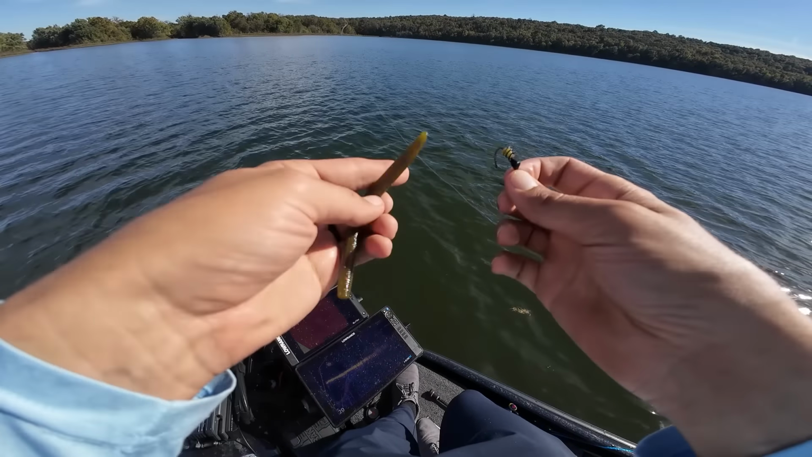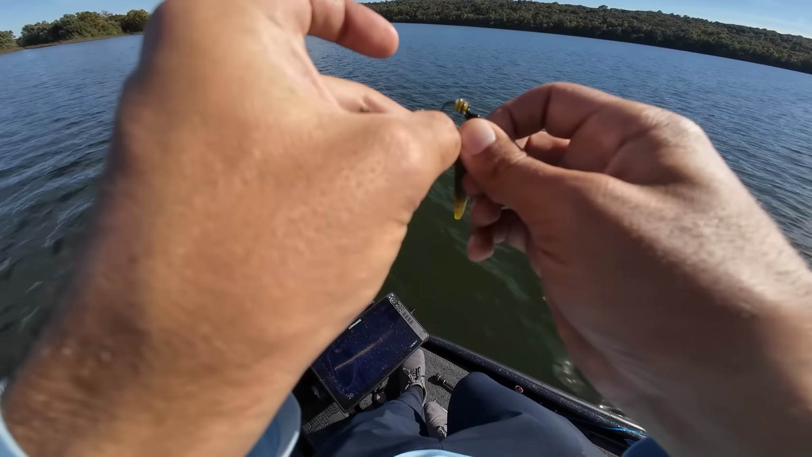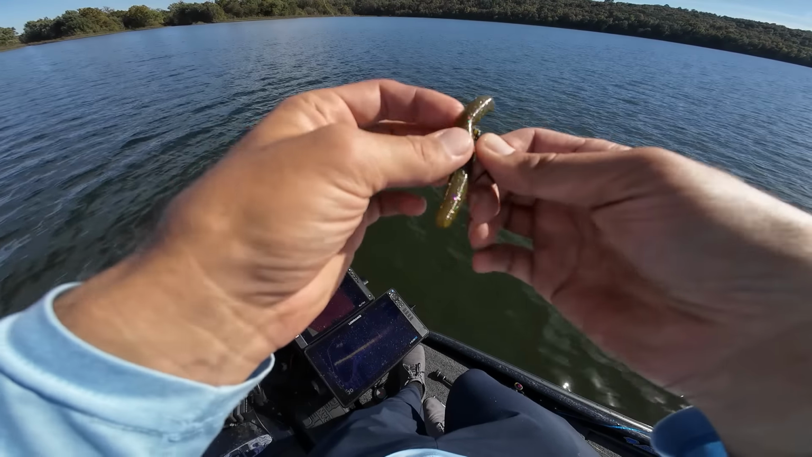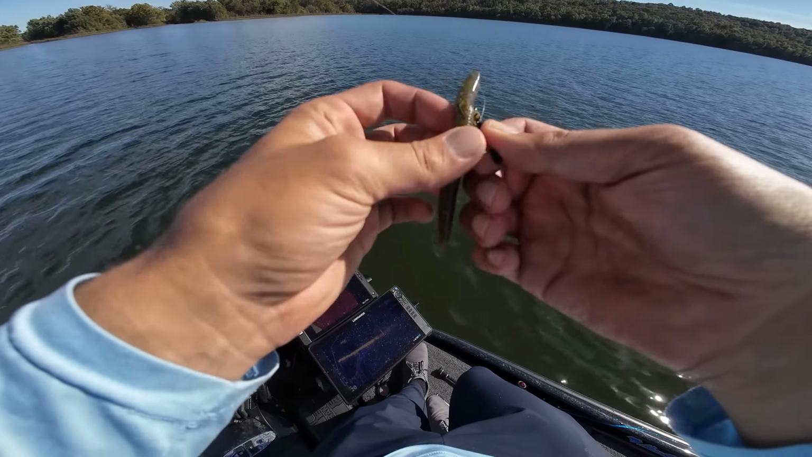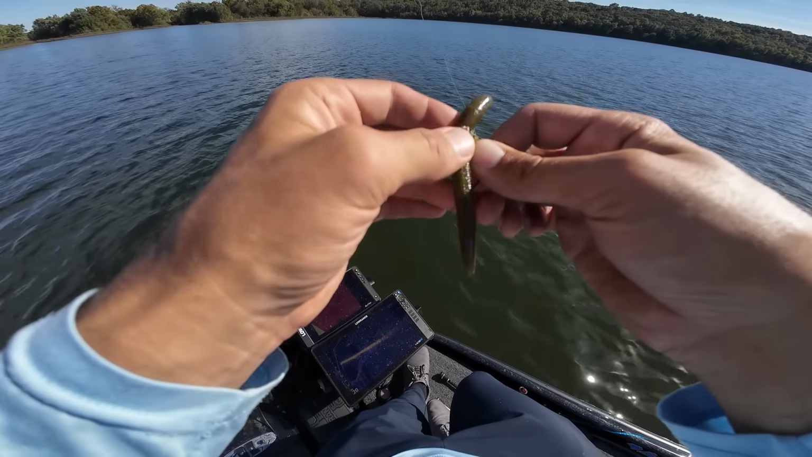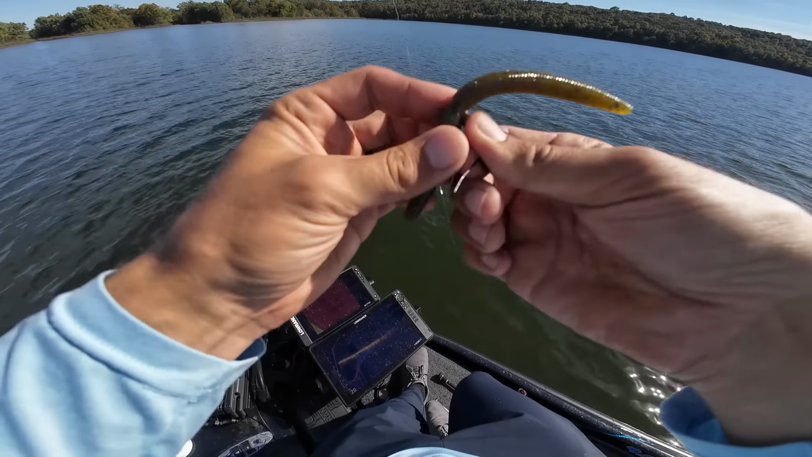Okay, let's get another bait on here. Just again, 5-inch Yamamoto Senko. And we're just gonna rig that on there. The thing about this weedless wacky is that you just basically twist that bait onto the keeper system we have, and usually you're good for 2 to 3 fish.